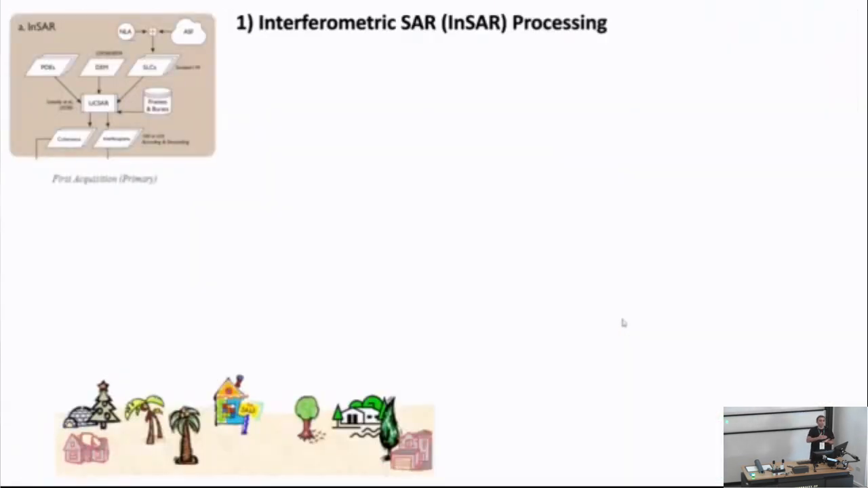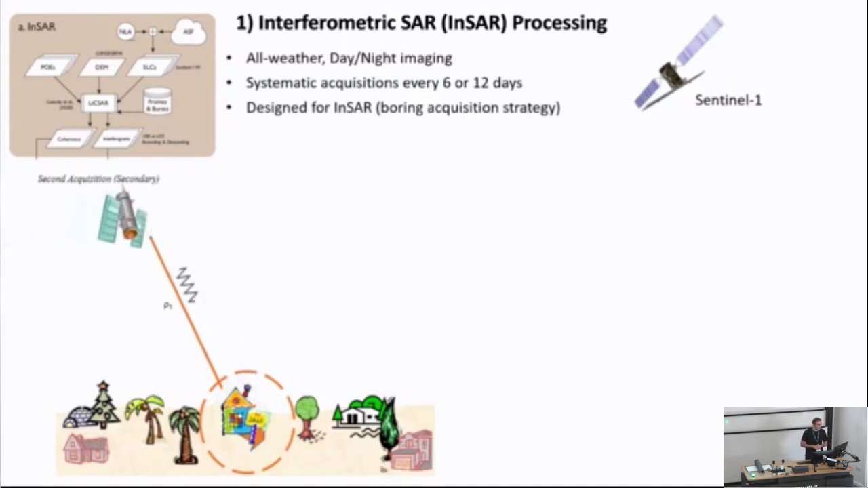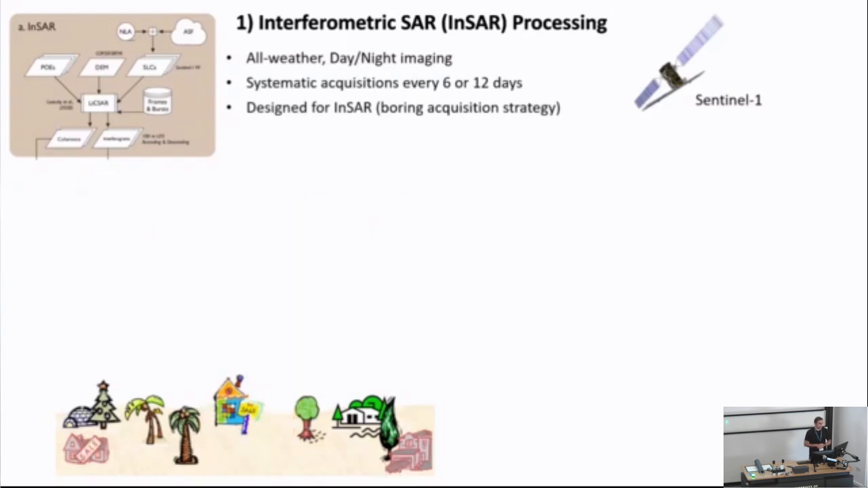So we followed a number of processing steps to achieve this objective. The first part is the InSAR processing. For this purpose, we used the Sentinel-1 data. The Sentinel-1 data, thanks to its own night imaging capabilities, its systematic acquisition every 6 or 12 days, and also its specific design for InSAR, has revolutionized the InSAR processing.